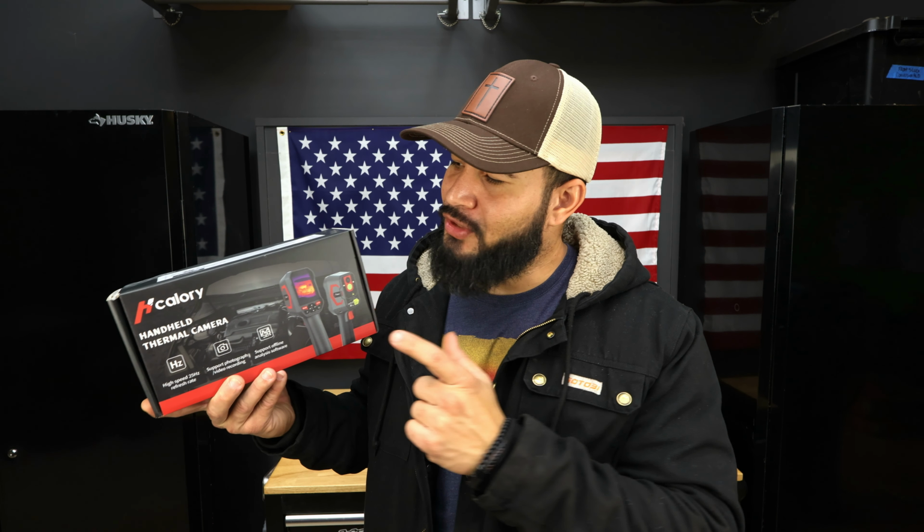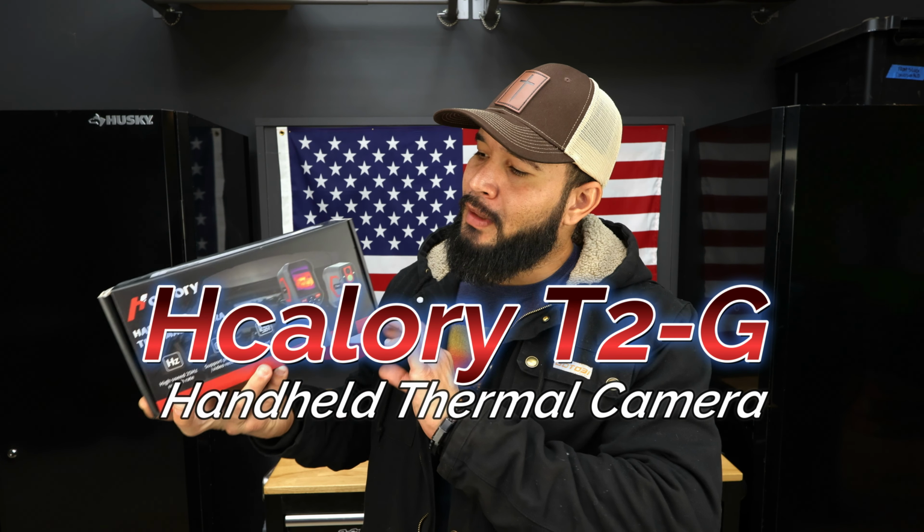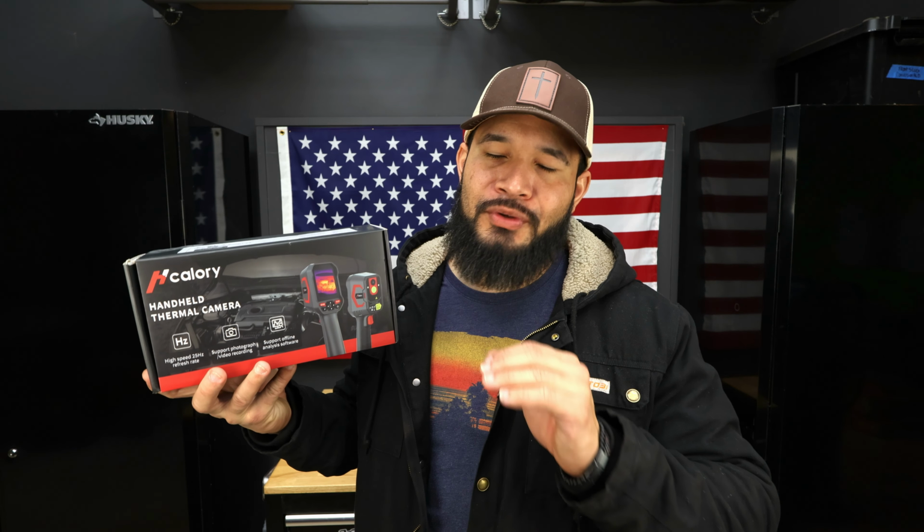If you like to get tools to make your life a lot easier, check this one out. This is going to be the Hcalory Handheld Thermal Image Camera. This thing has so many features and it can be used in so many different applications or jobs. So let's take this thing out of the box and show you what it comes with, and I'll show you how to use it.